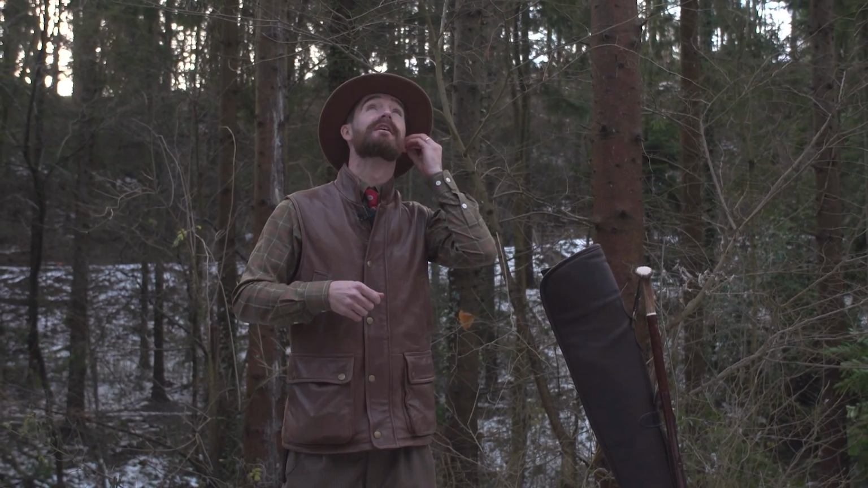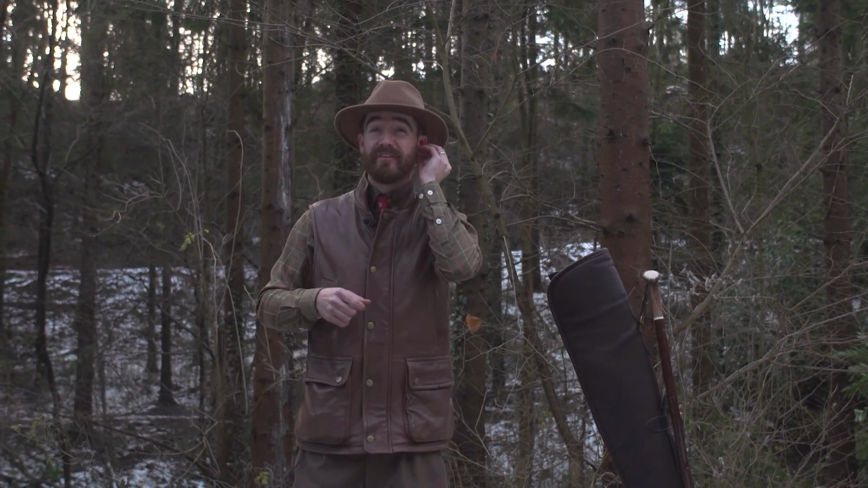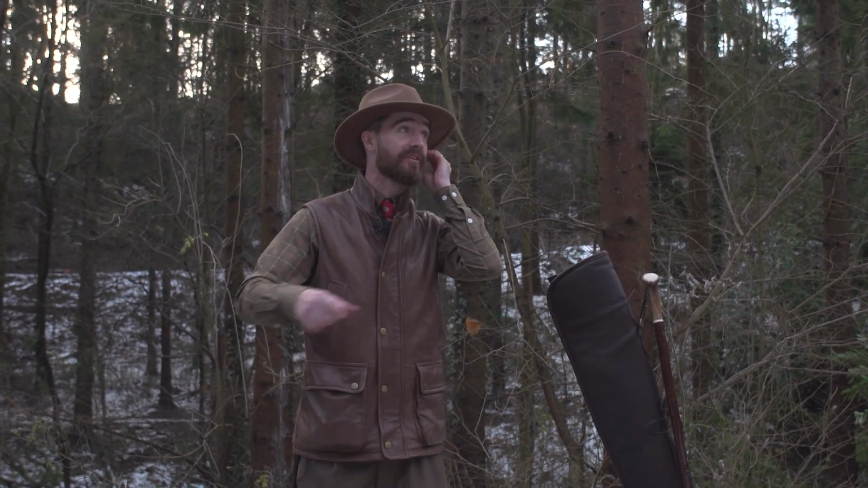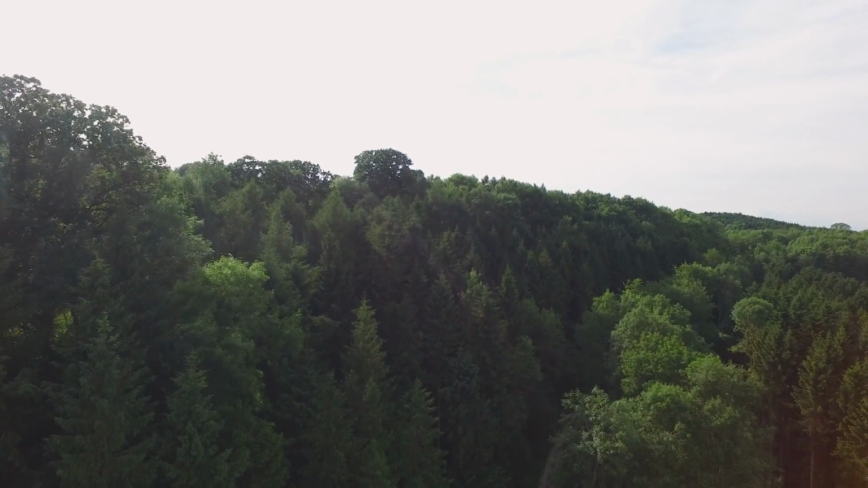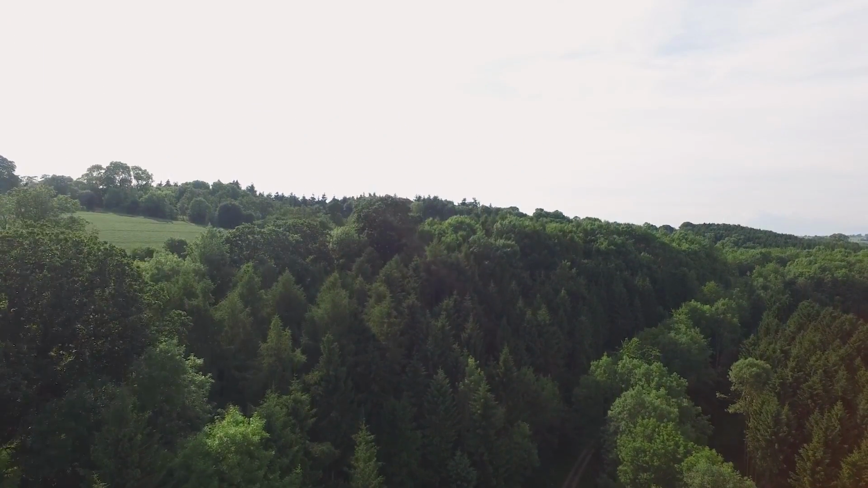Second drive, another really deep wooded valley, and this is actually one that I visited in May, just as they were starting to put in the infrastructure. And now there's a bit of snow on the ground, the trees have lost their leaves, you can really see the height that some of these birds are going to come off.